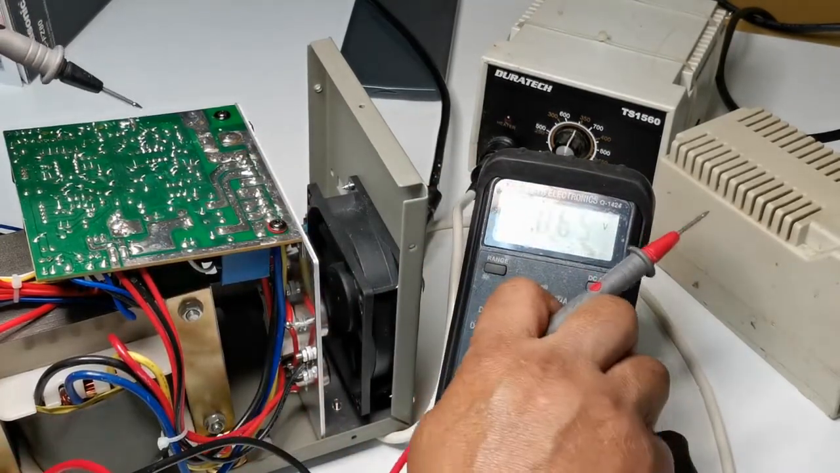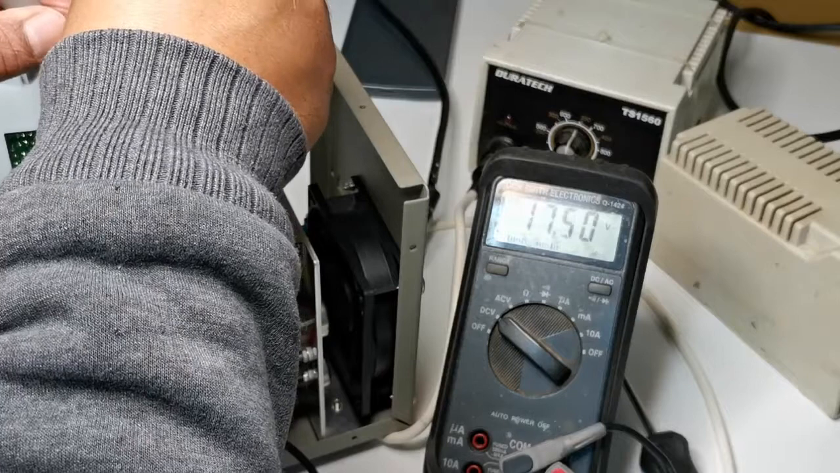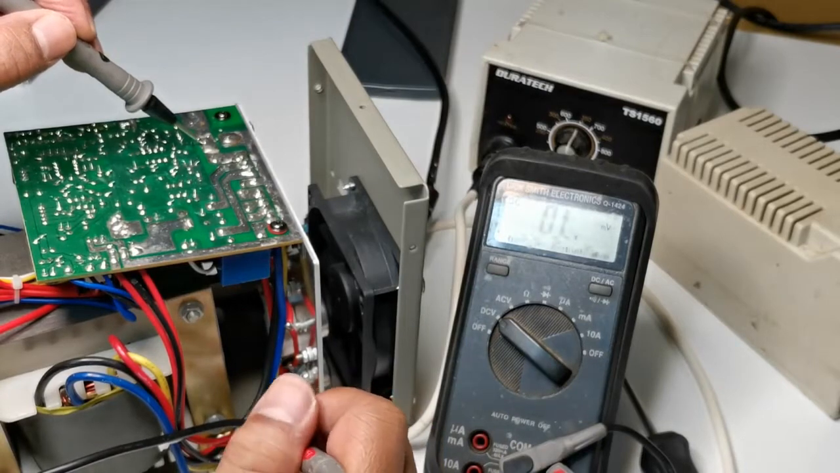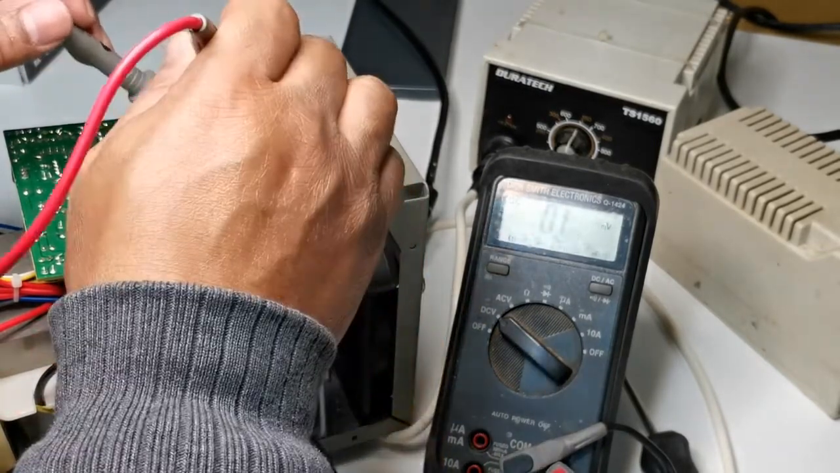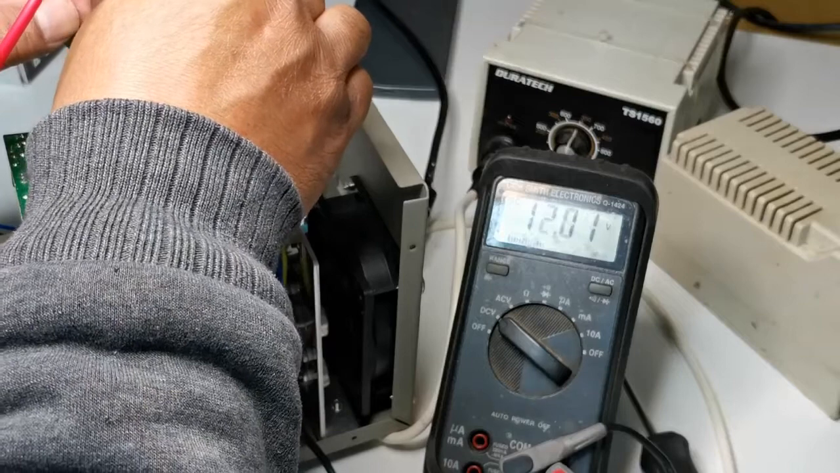So check the DC voltage across the capacitor. We still have 17.5 volts across the capacitor. We'll wait until it discharges, because I don't have a bleeder resistor here, so the only thing we can do is wait. Okay, 12 volts is dropping.